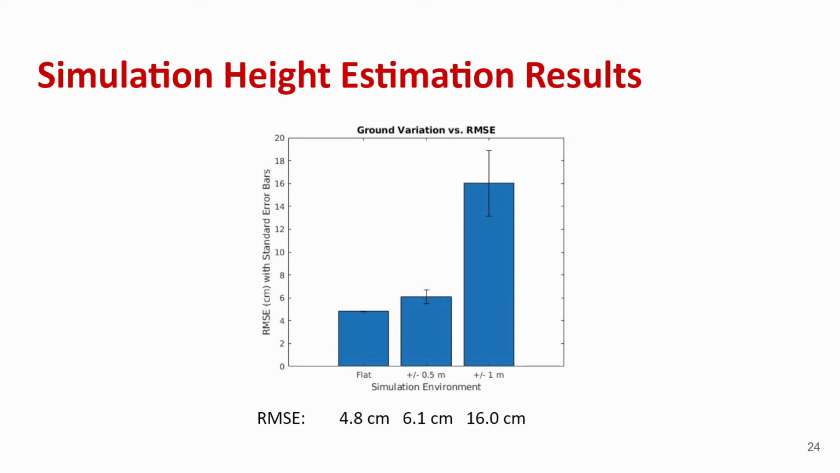The main difference between the farms was the type of ground model. The first farm had a completely flat ground model. The height estimation algorithm for this farm had an RMSE of 4.8 centimeters. The second farm had a varying ground model with a height varying between plus and minus 0.5 meters. The height estimations for this second farm had an RMSE of 6.1 centimeters. Lastly, our third farm had a ground with a varying height between plus or minus 1 meter. The RMSE for height estimations on this virtual farm was 16 centimeters.